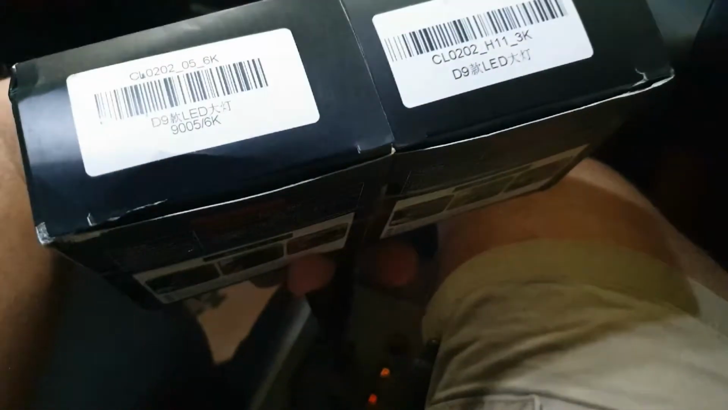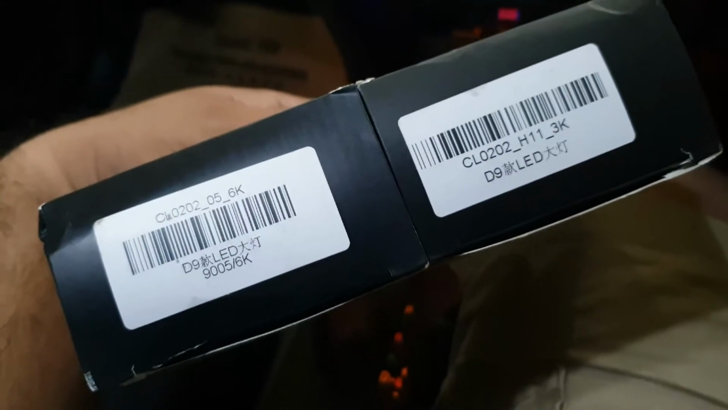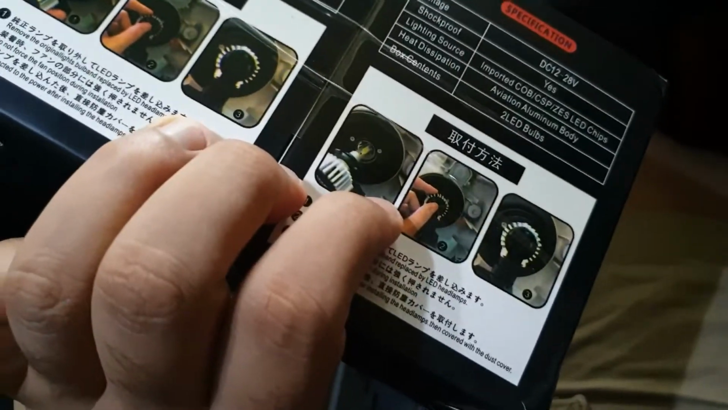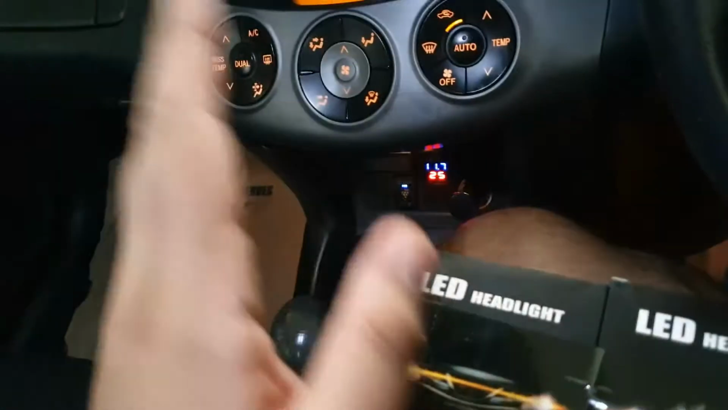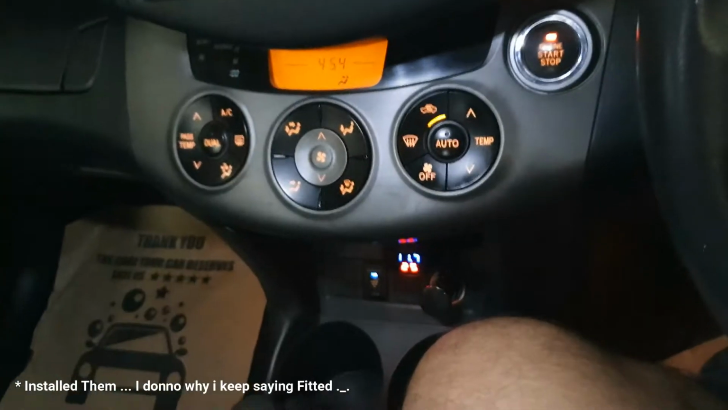For the high beams, I bought 6000K 9005, that is HB3 bulb type, and for my fog lamps, I got 3000K H11 type bulbs. I forgot to take a video of the bulbs before I fixed them, but I think I should have a photo of it. If I do, I'll slide it in here. Yeah, and I've already fitted them, so let's check them out first.